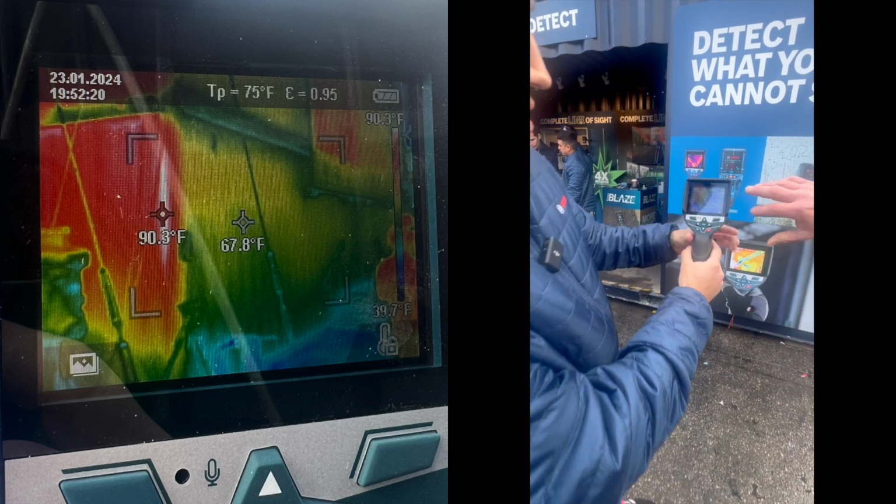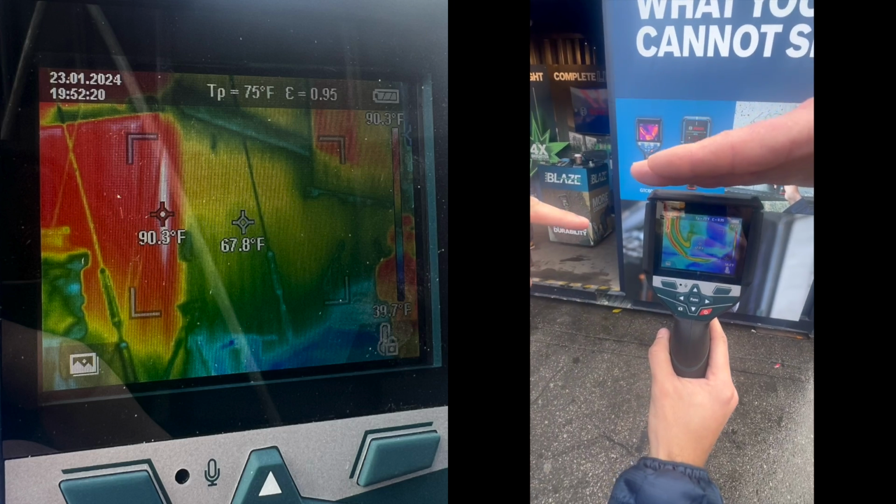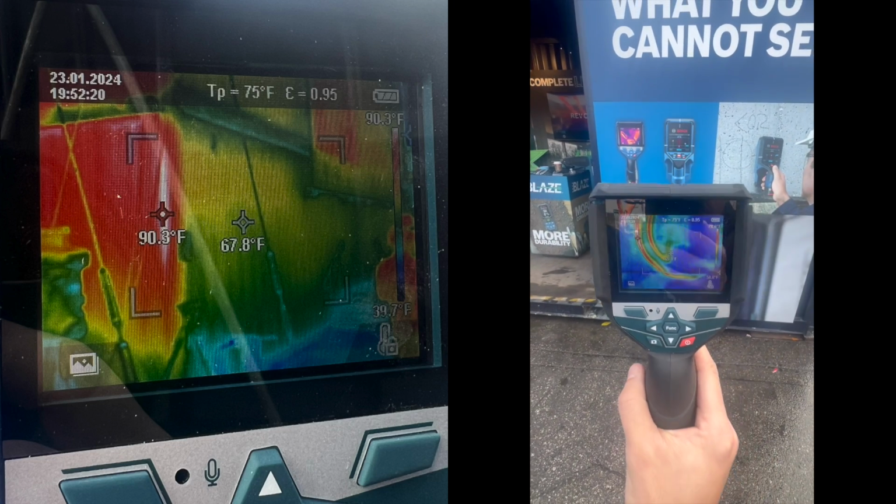And what are we looking at in the camera here? So you can see where you're measuring, you get the thermal point, but you also get high and low points. So you can start to see if there's leaks. So you know exactly where to tune into.